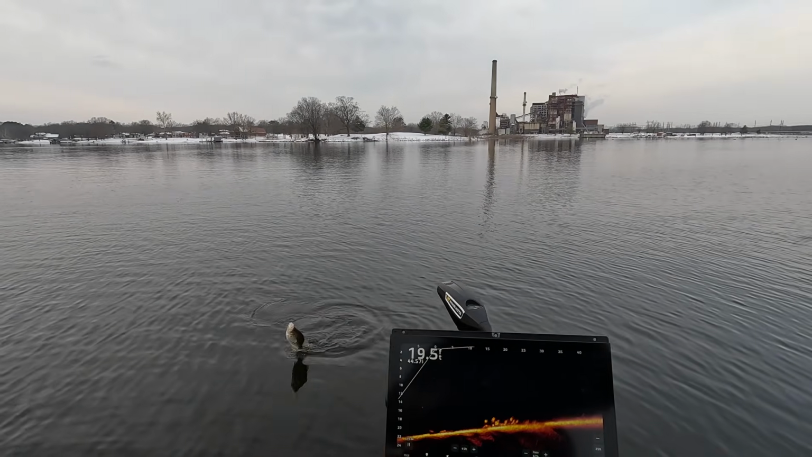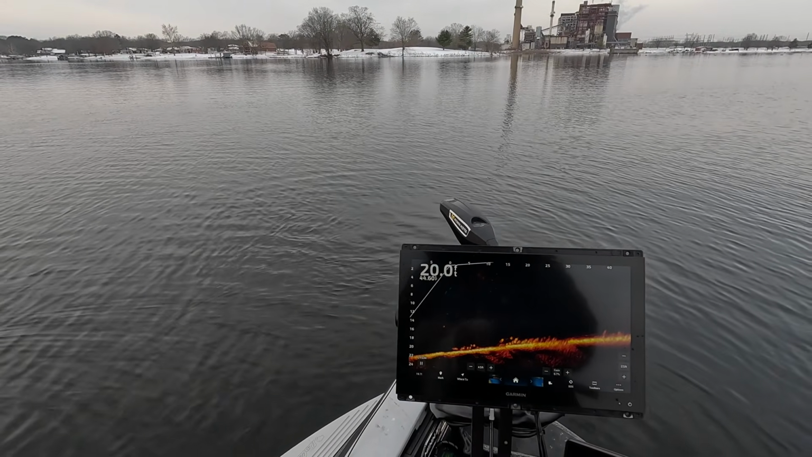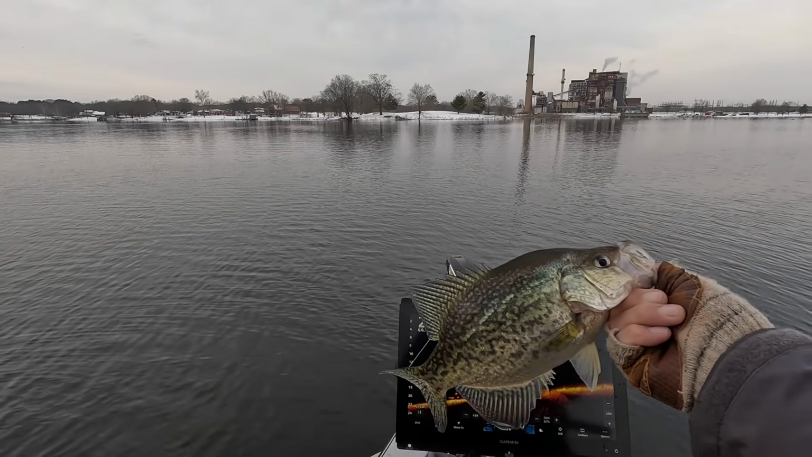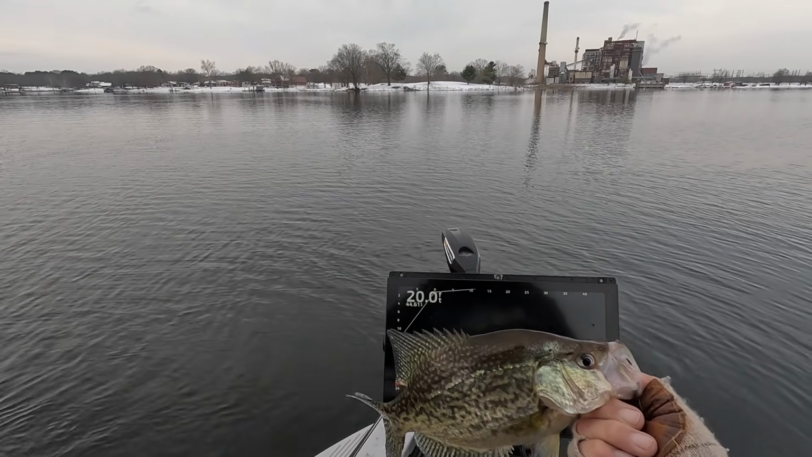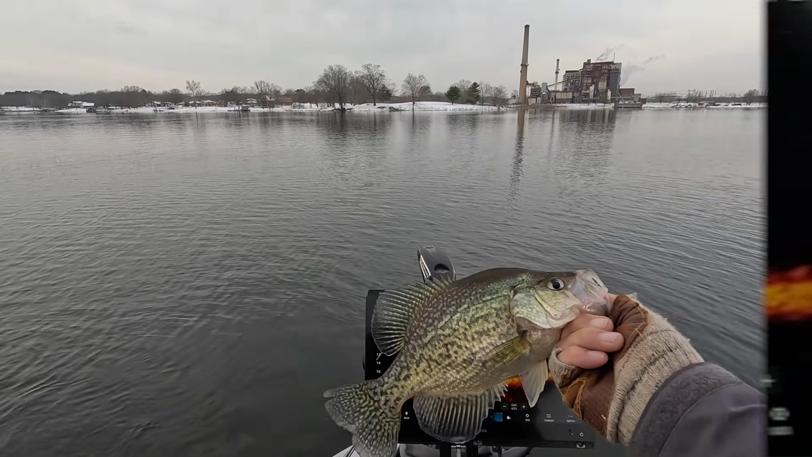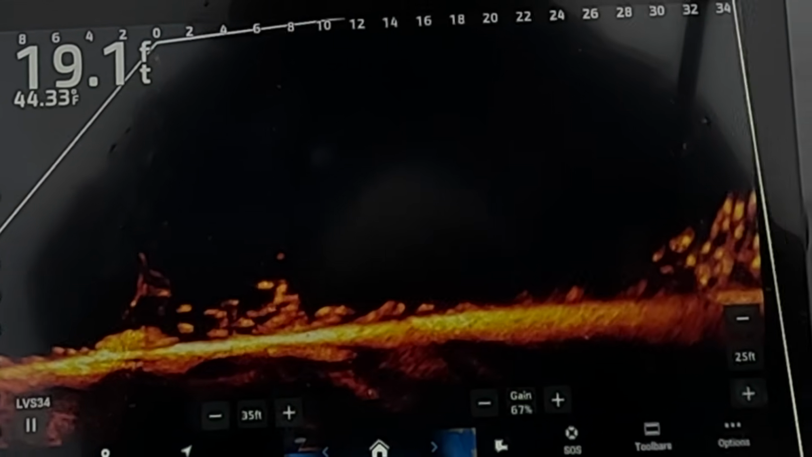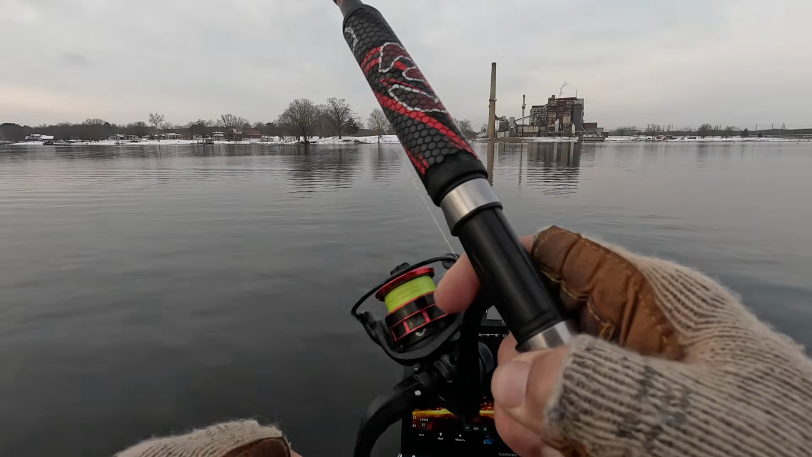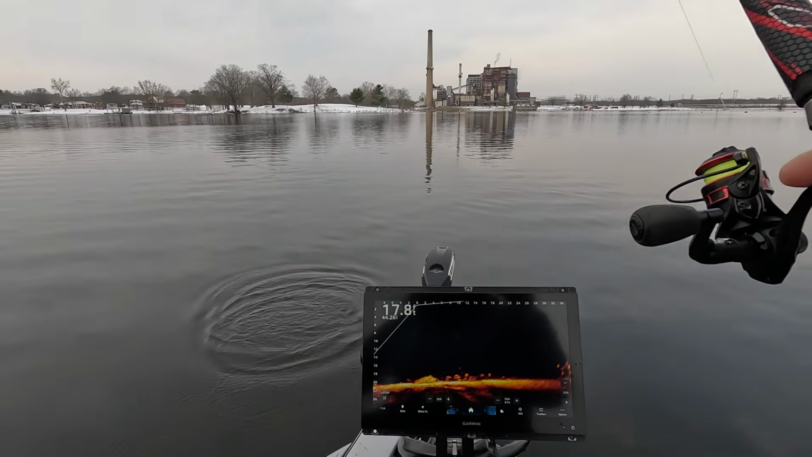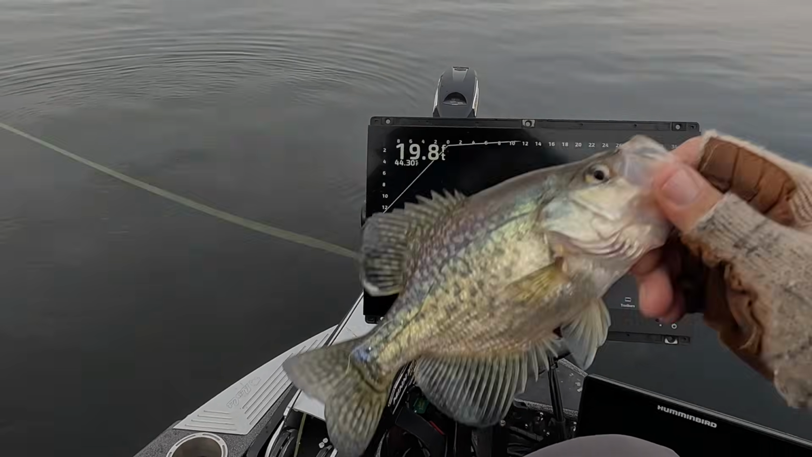Definitely the best fish of the day. Wow, that's good fish there, guys. Now that is a great fish. That's a slab. That is a slab. Again, I changed it up though. I went to the striker, Comet, and I went back to my hair jigs. Beautiful fish. There we go. Bam! We're catching some fish now. Damn.